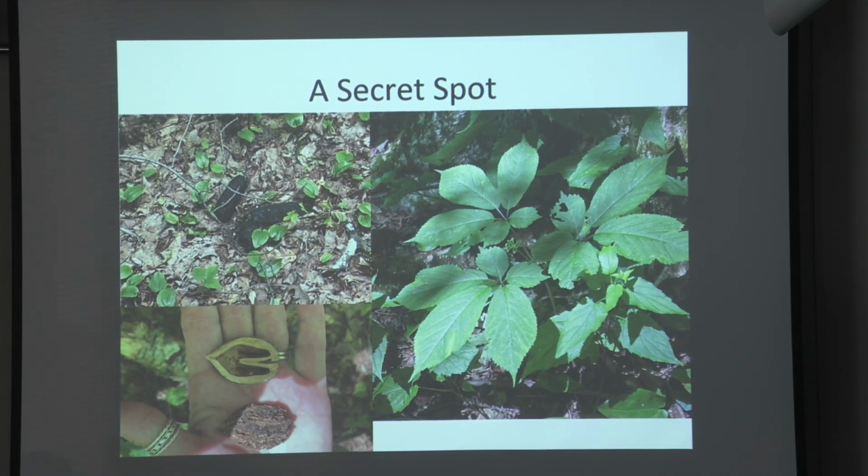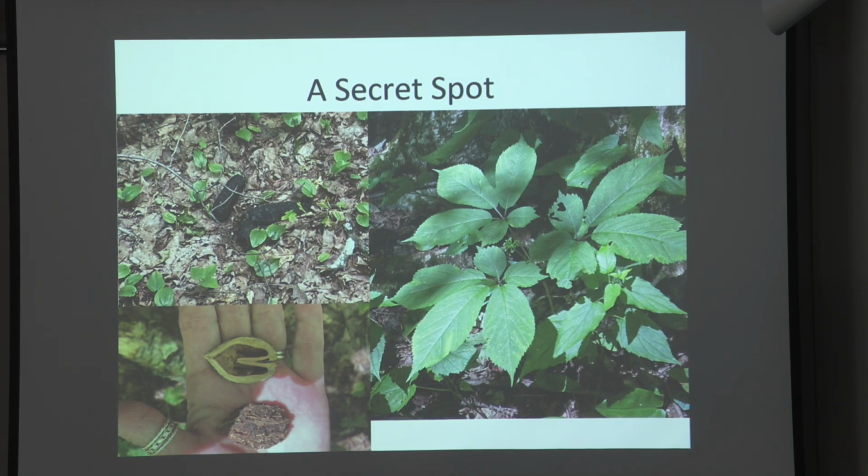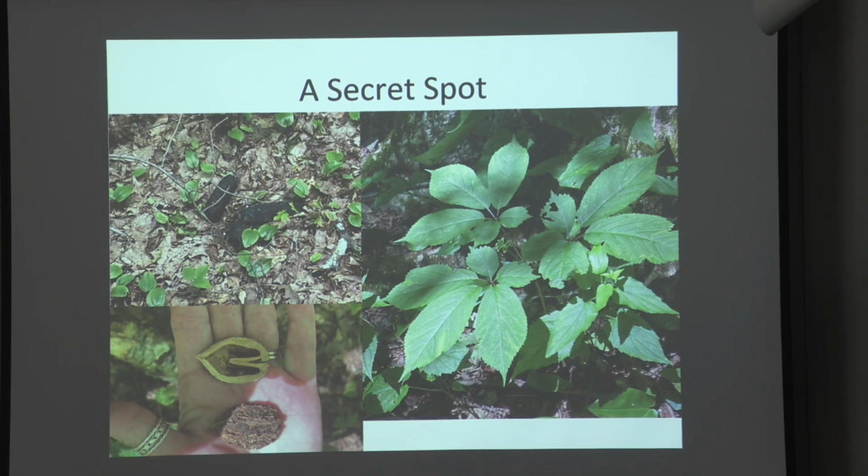I've got a butternut in my garden that Linda gave me. Excellent. Take good care of it. They're pretty rare.